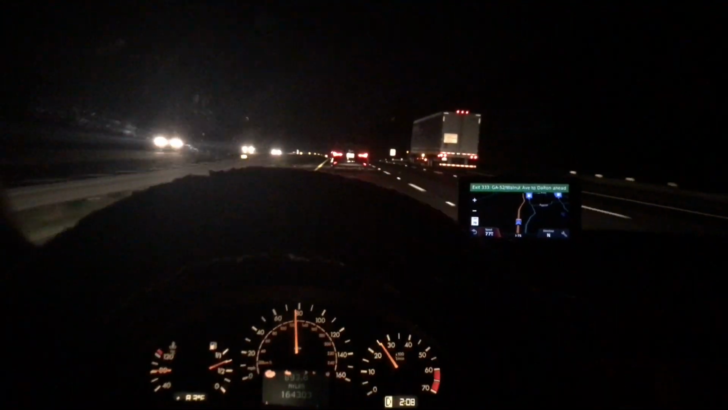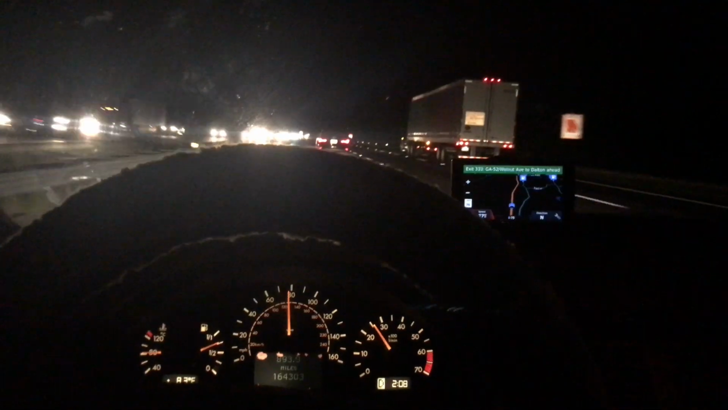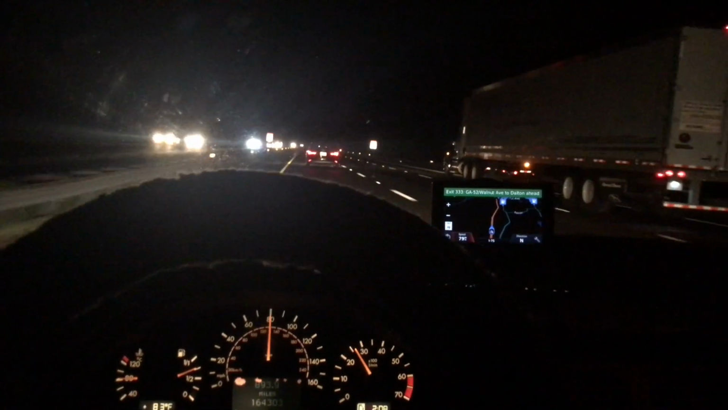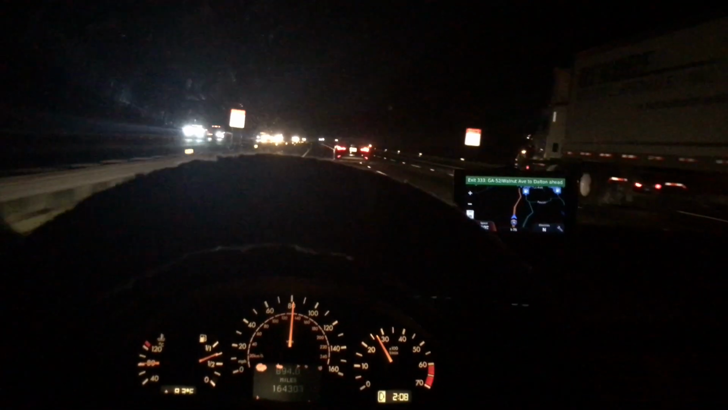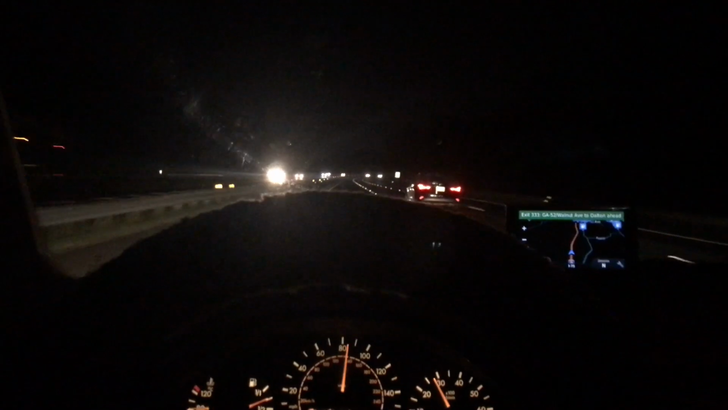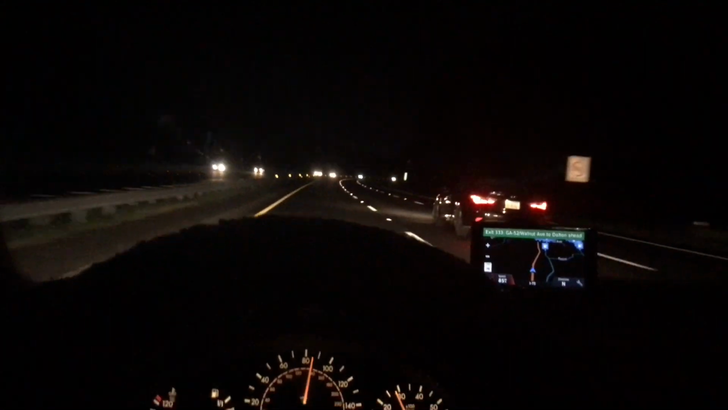I've always been kind of partial to Continental or Michelins, but these Pirellis are not bad. These are pretty darn good. I'm pretty impressed. Silky smooth, man. Just buttery smooth. Not a lot of traffic tonight.